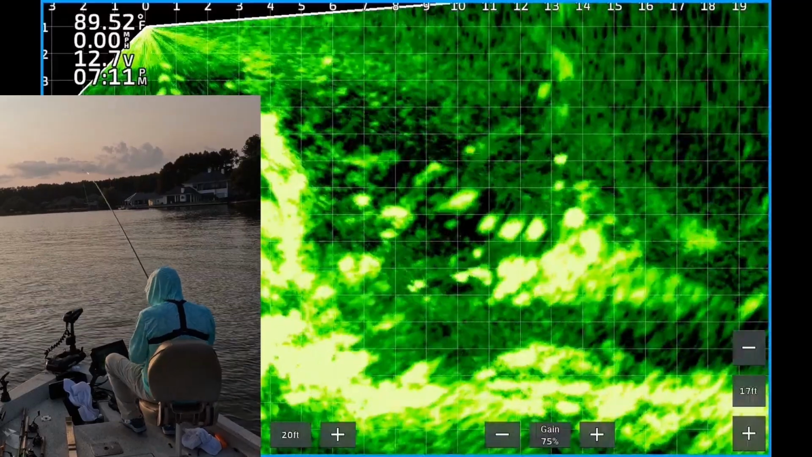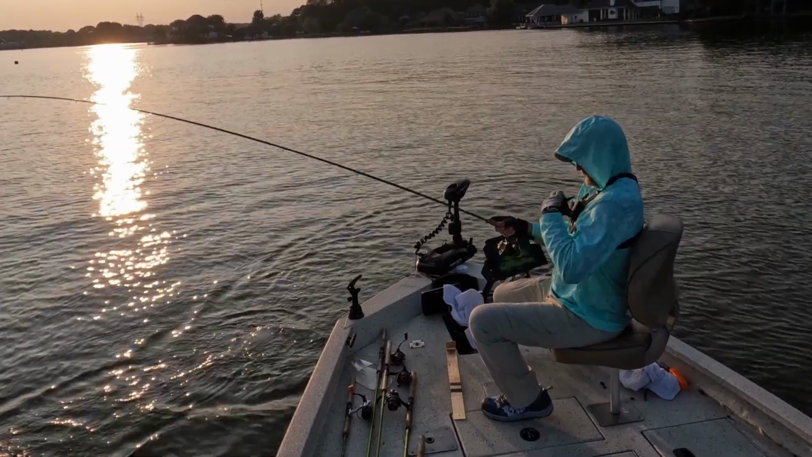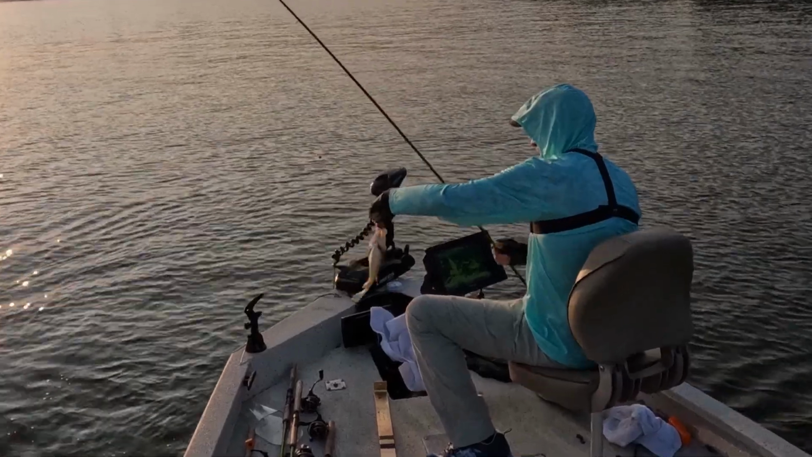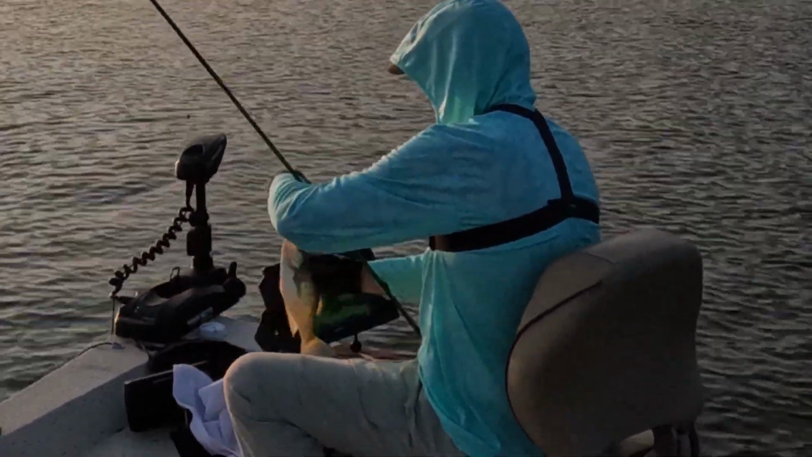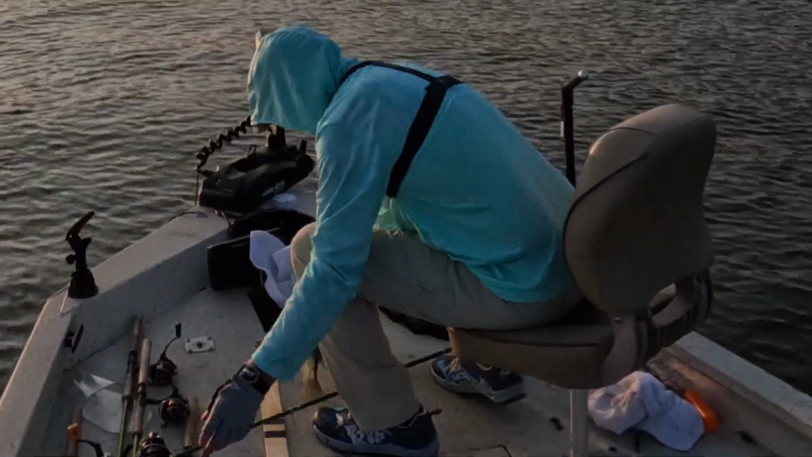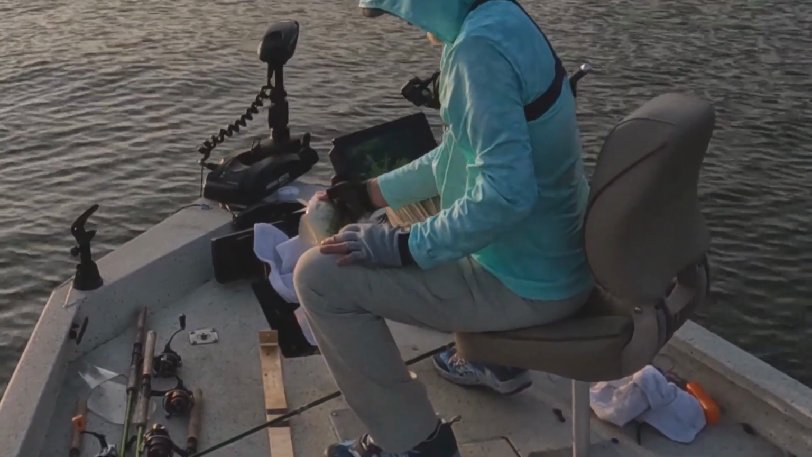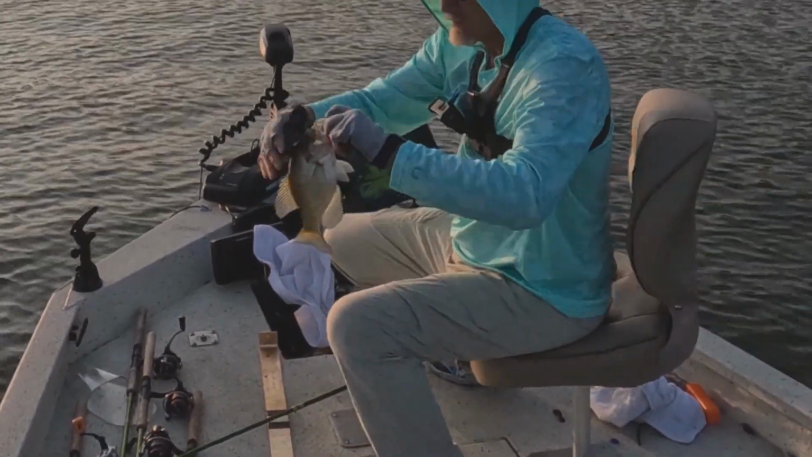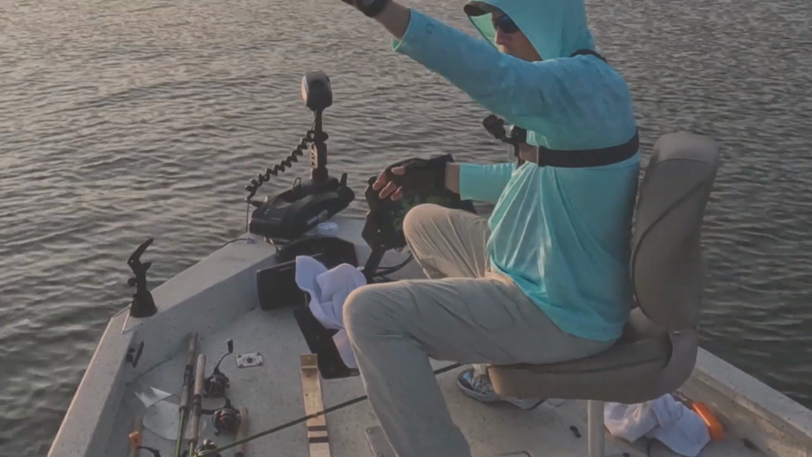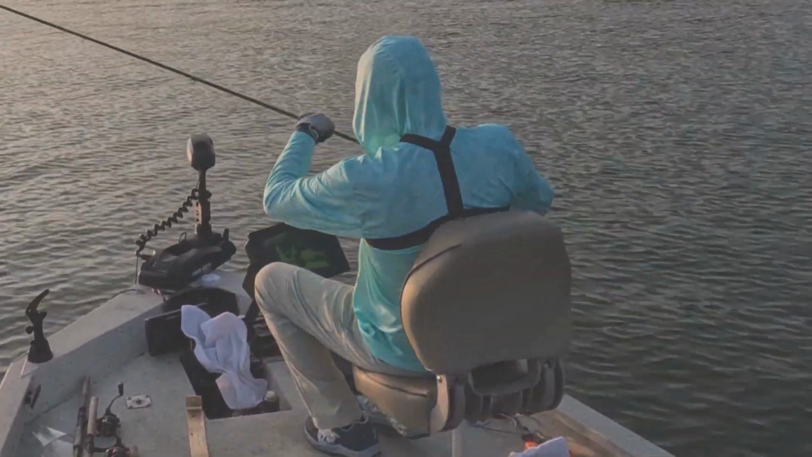There's one, 16 feet out. White crappie. Get in this boat. So keeper. Got 11.5 inches. White crappie, 11.5 inch. Woo! Thank you very much. Let's catch the great-great-grandma. Come on.